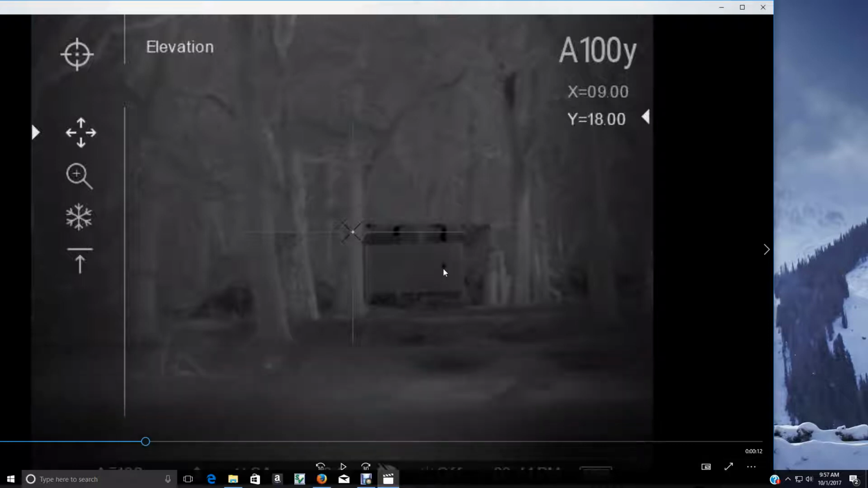Now what happens is, if you hit way up here, you're supposed to move this little black X, which is very hard to see, up there to the bullet hole, and put this dot on the black dot there, and that's supposed to be one-shot zero, but I ain't never got it to work like that. I'm too used to the other scopes. But anyhow, that's what this is. This is my sight in.